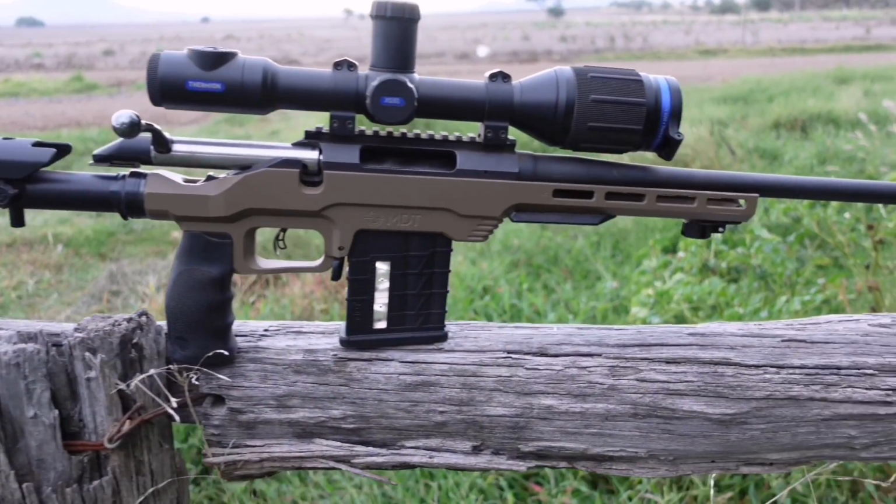G'day guys, I'm out tonight to buzz around some wheat stubble and a sorghum crop. There's been a few pigs about. I've got the 308, the thermal scope on it, the quad bike. Let's see how we go. Just having a little bit of a scout around this afternoon.